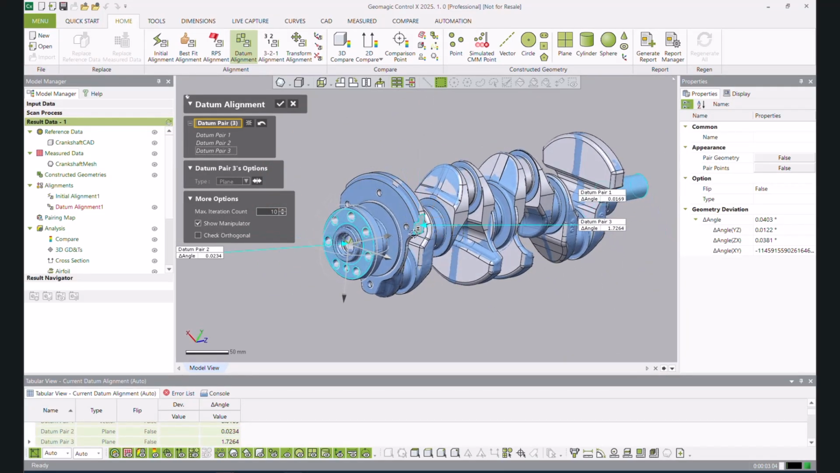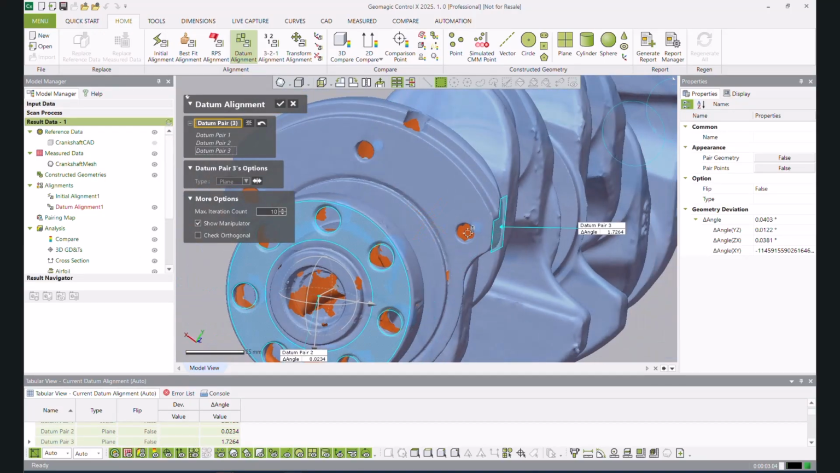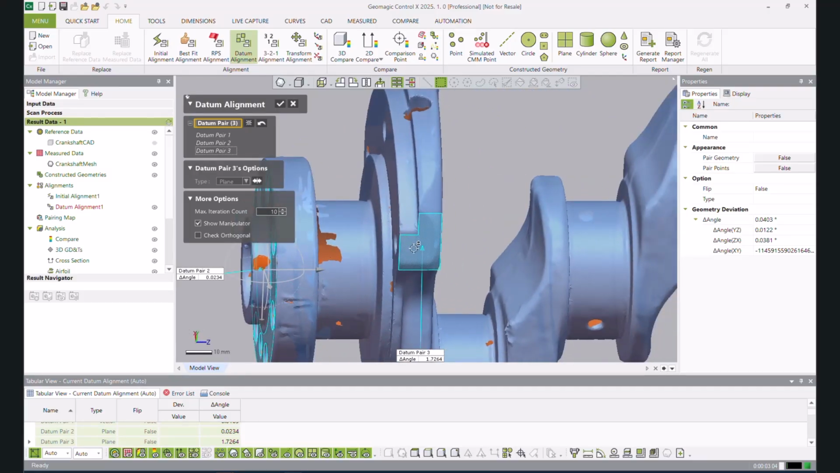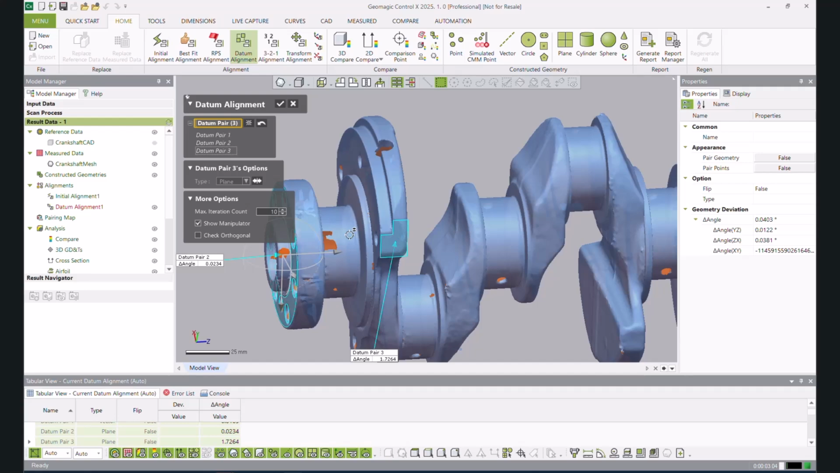I could do one of these holes, but again, if we look at what the scan data has, being able to get into this cylinder isn't very accurate, but we do have a really nice set of flat data over here, so we can use that. But again, it's up to you.